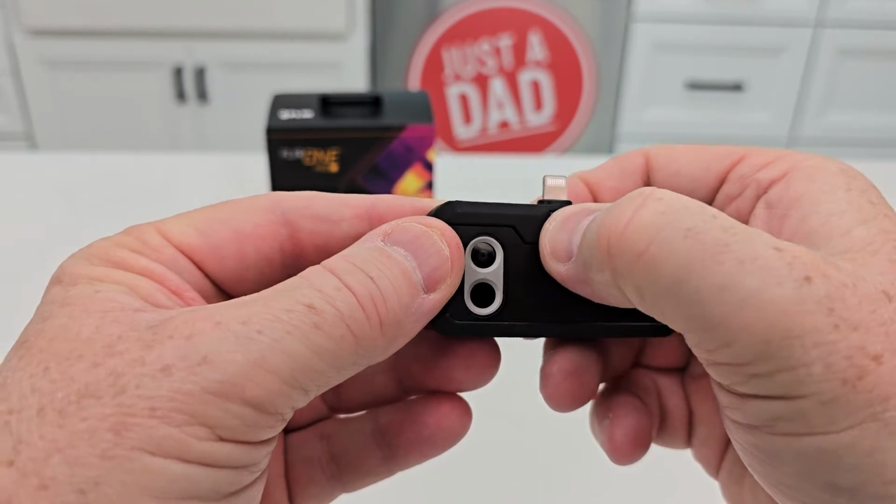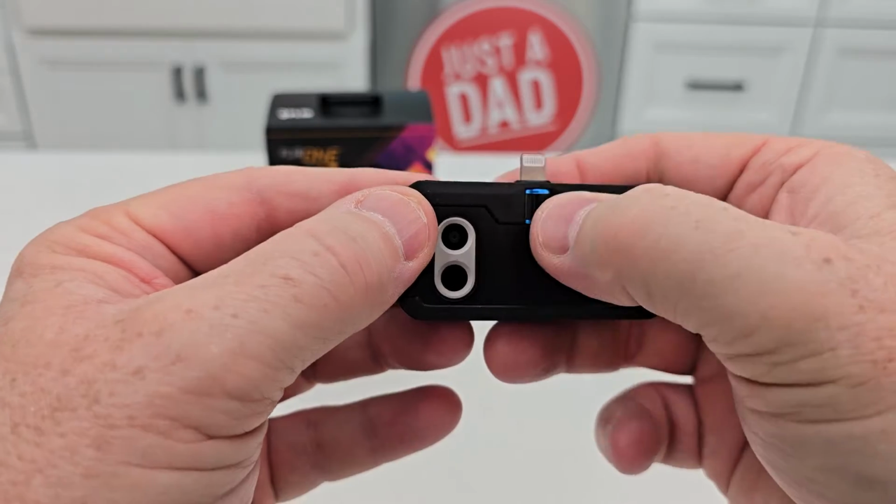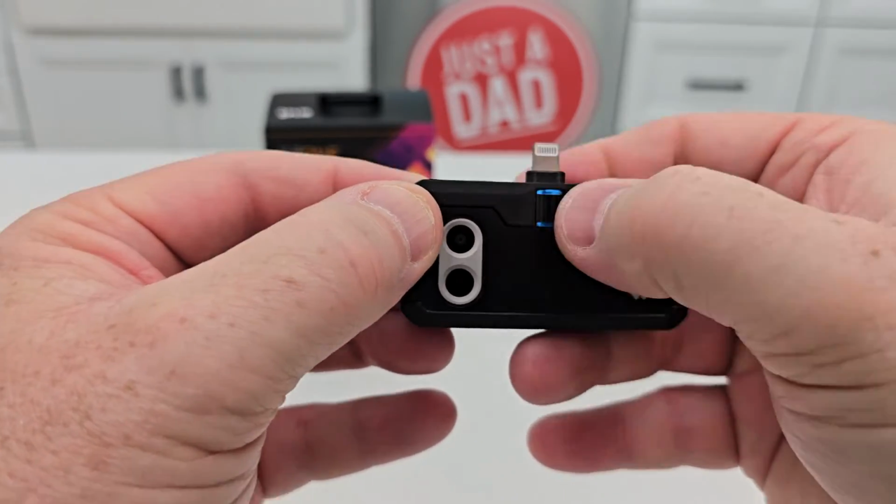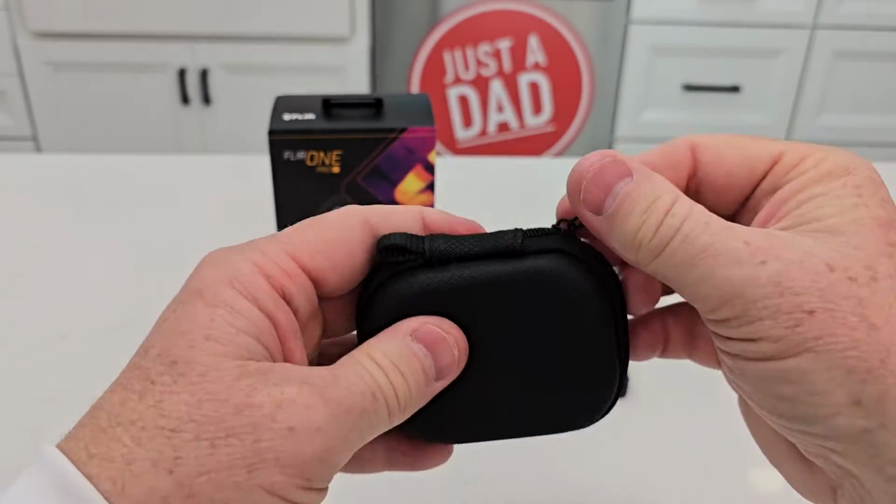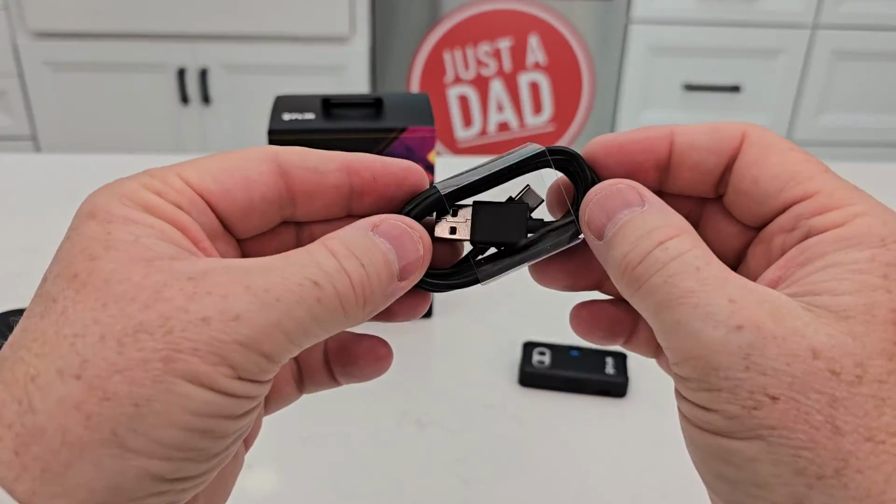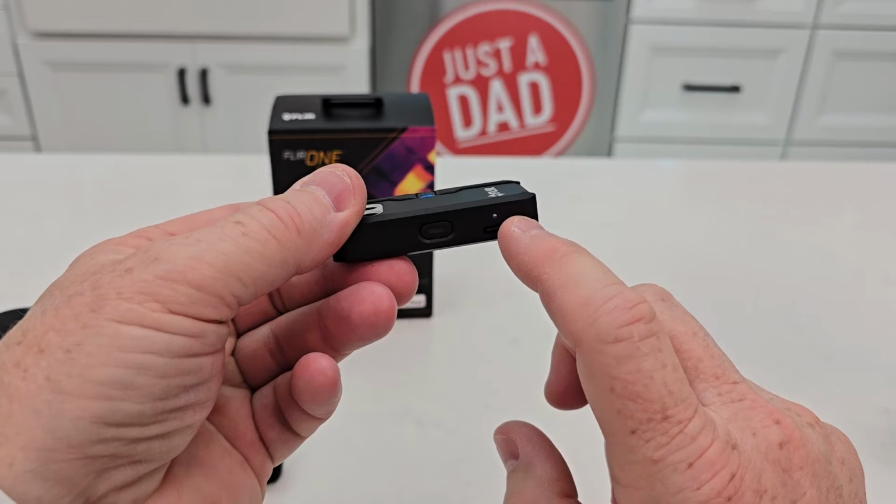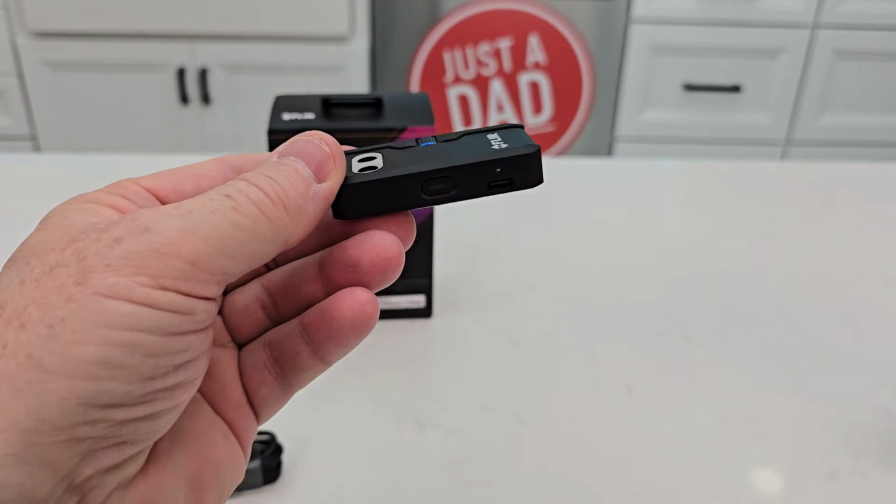Now we can move that Lightning port up and down with this little thumb wheel, depending on what size case you have. There it is at its maximum, right like that. It does come with this nice little storage case that you can store it in. It does come with a charging cable. Again, you do have to charge it for 40 minutes before you start using it. This is where you're going to charge it. The Lightning connector will not charge it.